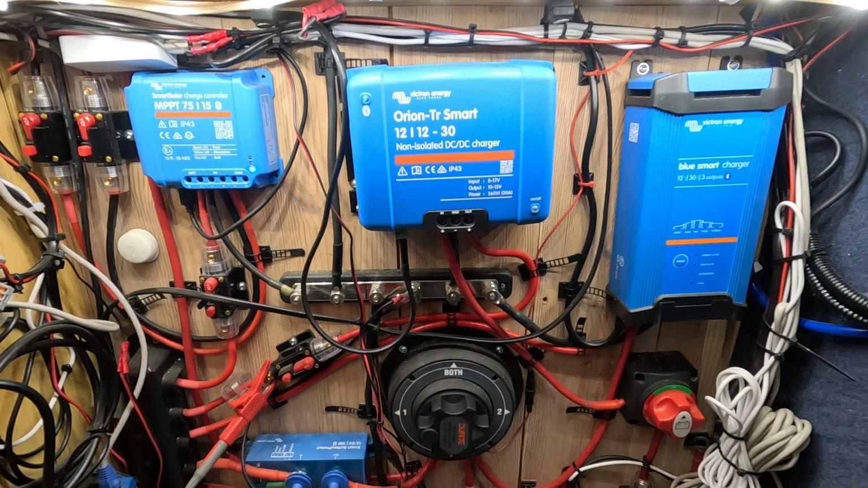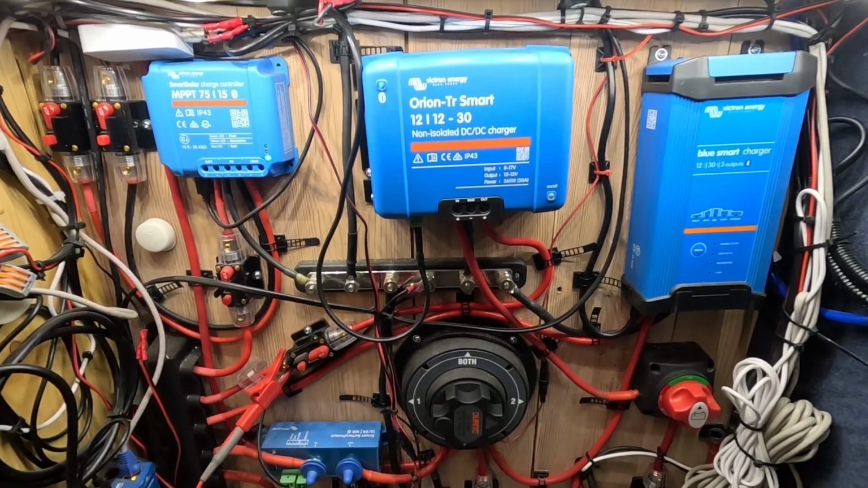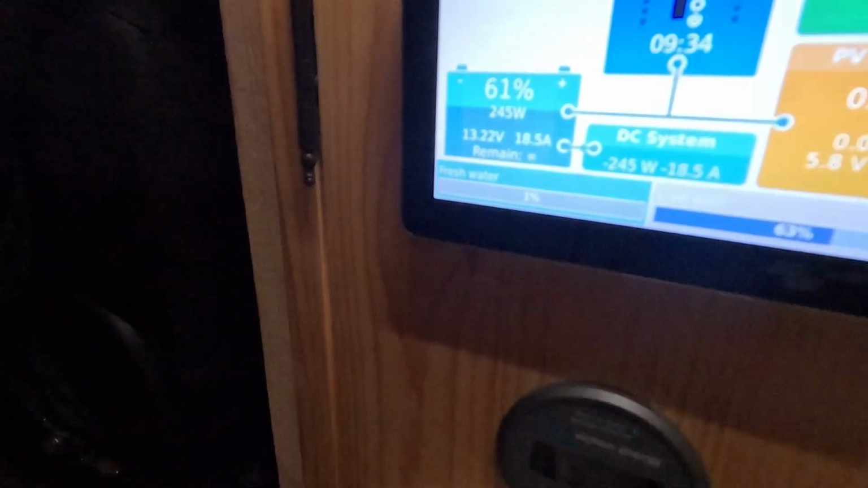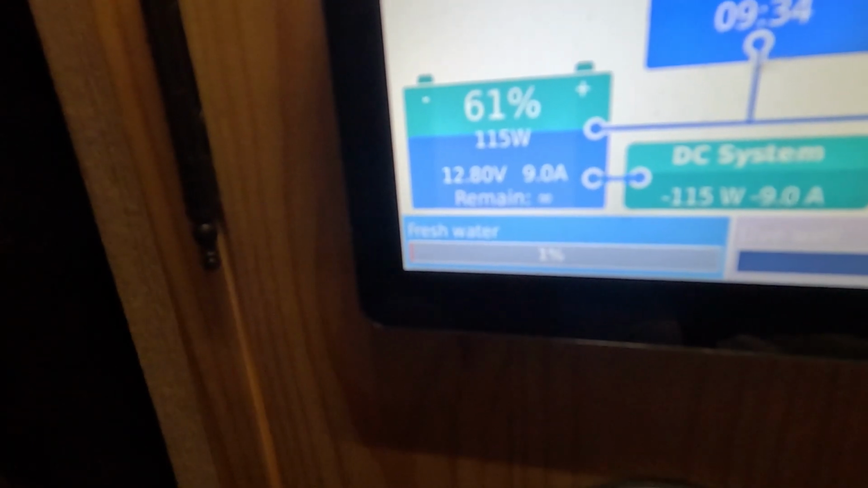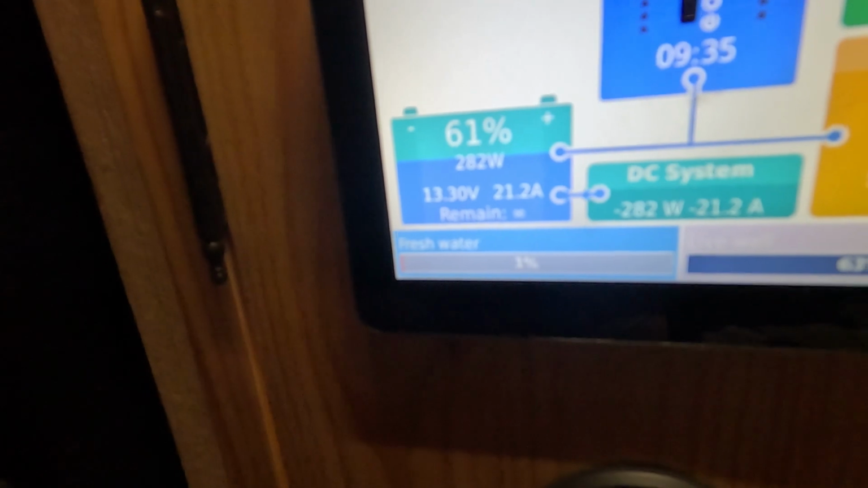The DC to DC charger is noticing that there's a voltage problem and keeps dropping the voltage down to stop these from overheating. If we turn the panel on, hopefully this will show up. It's going between 6 amps of charge and up to about 25 amps of charge, and varying.